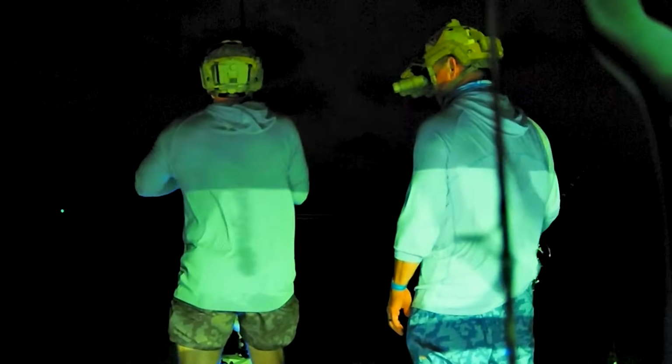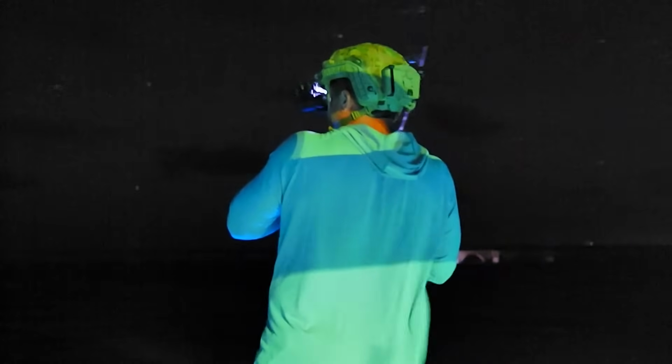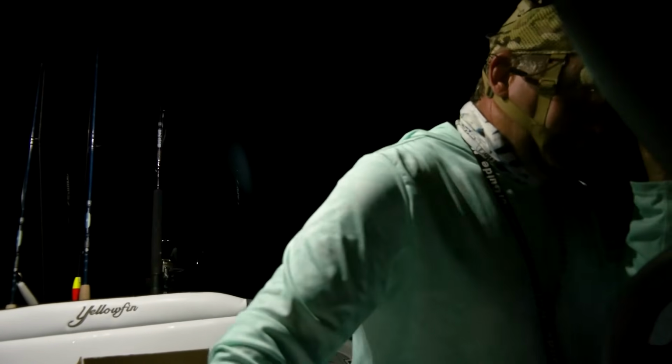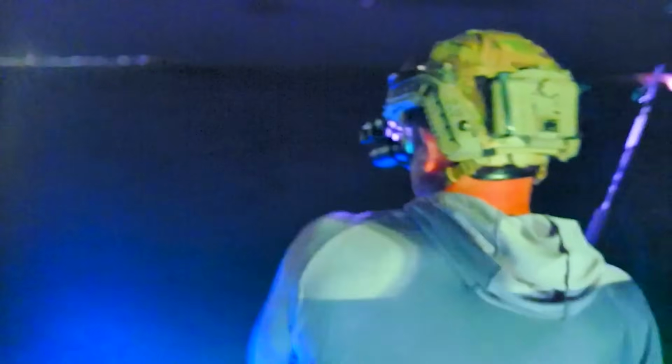Another one on! Wow, that's awesome. He's right on the surface. 30 yards in front, 12 o'clock. Can you see this laser, Rich? Yes. It's awesome. It's incredible. Yeah, he just broke the surface right here. I'm getting close.